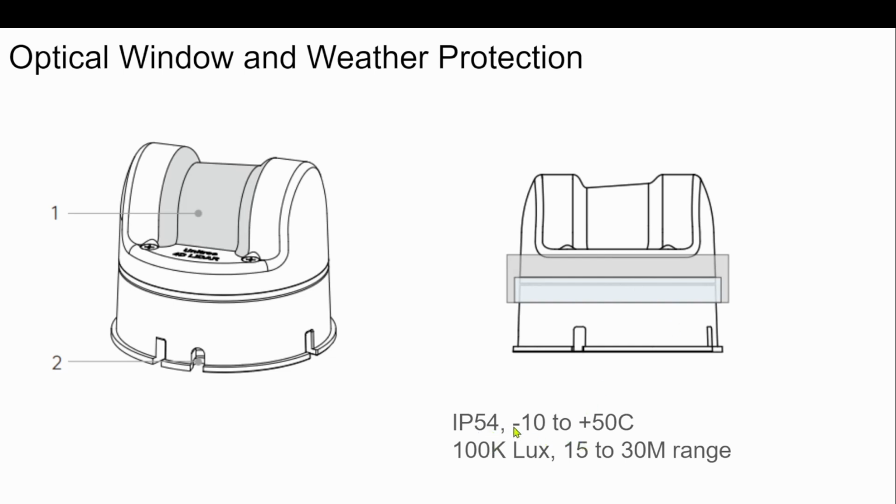Otherwise, it's got sort of decent operating range. It's an IP54 rating. It can go from -10 to 50 degrees Celsius in range. I think it'll keep operating until the internal temperature goes up as high as 80 degrees. And it's supposed to be able to work under 100,000 lux, which is sort of like the brightest sunshine you'll see in Texas. And it can do 15 to 30 meters of range, depending on how bright the target is.